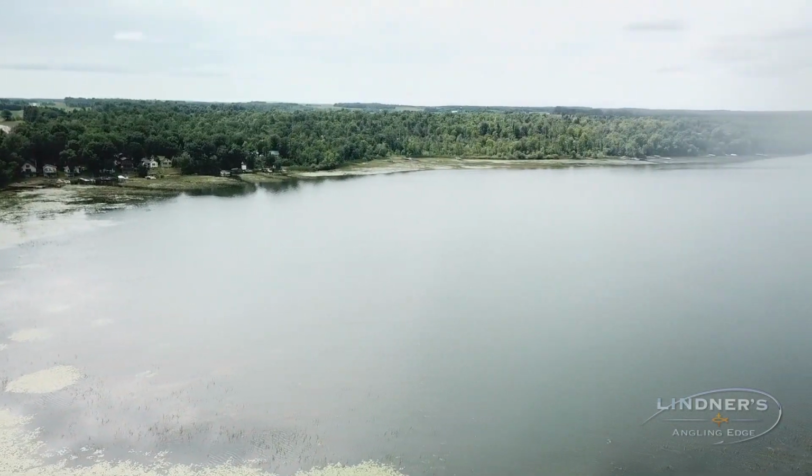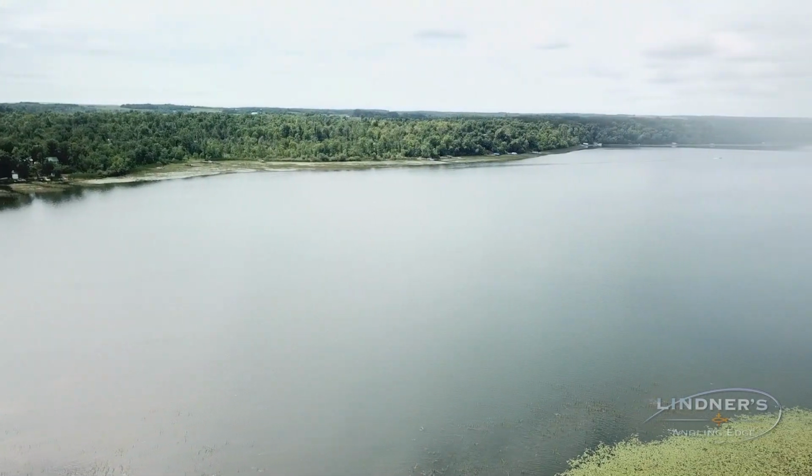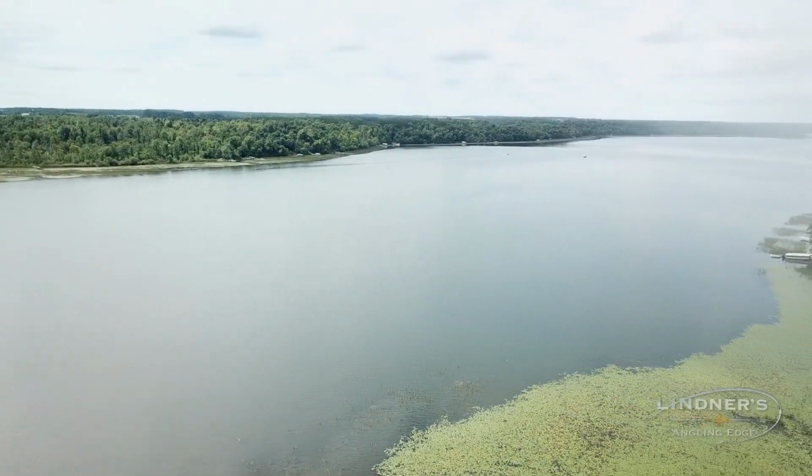And one thing is, we've got great weather today. That's one thing about crappies. They tend to be low light feeders. We've got overcast conditions today, so the fish should be active throughout most of the day.